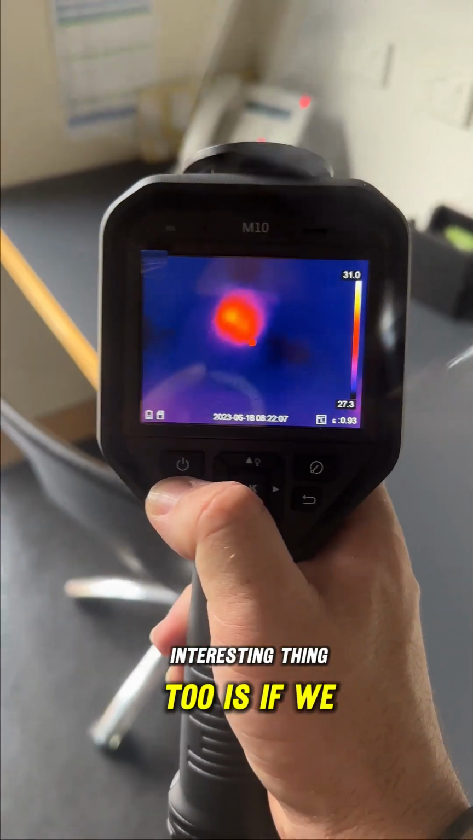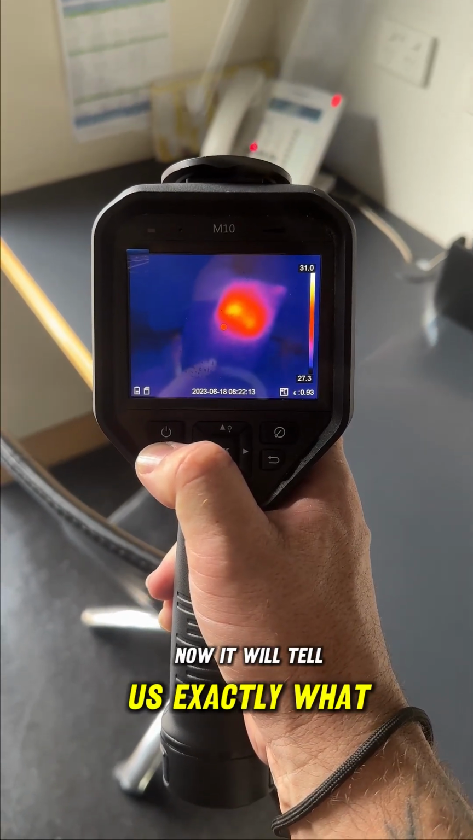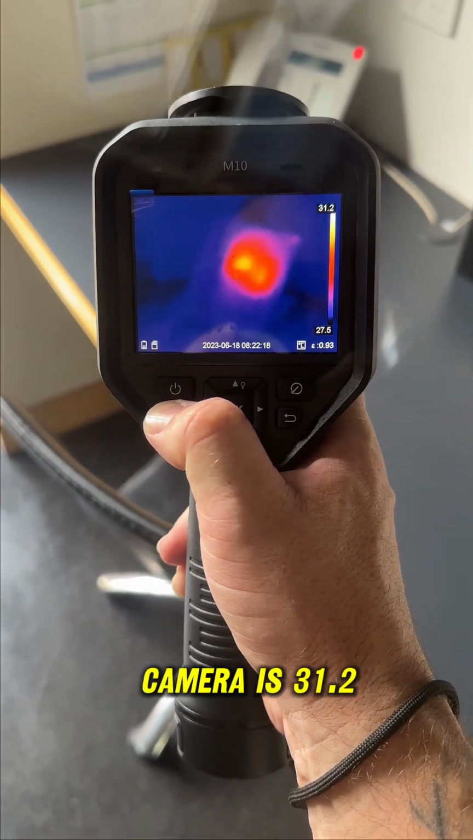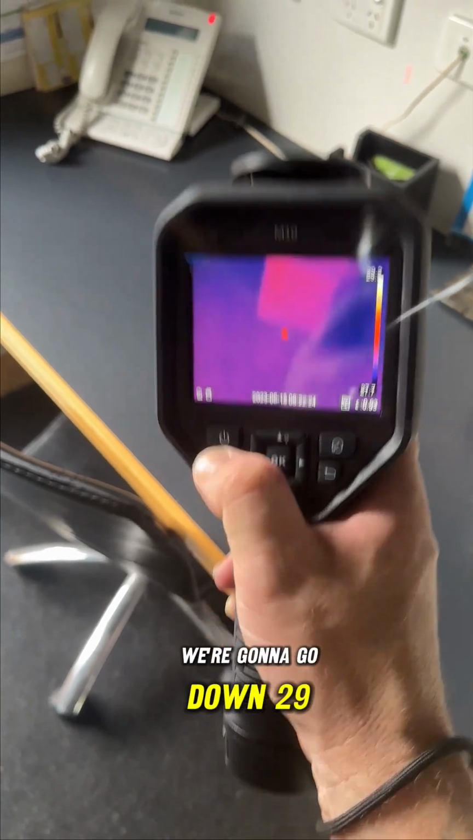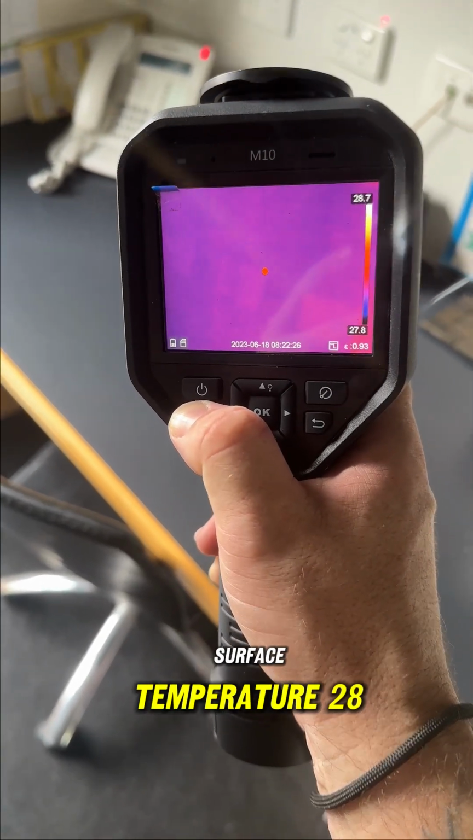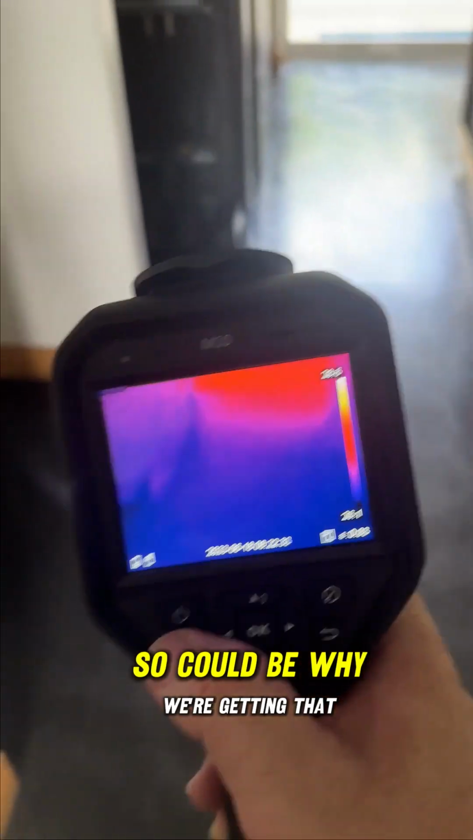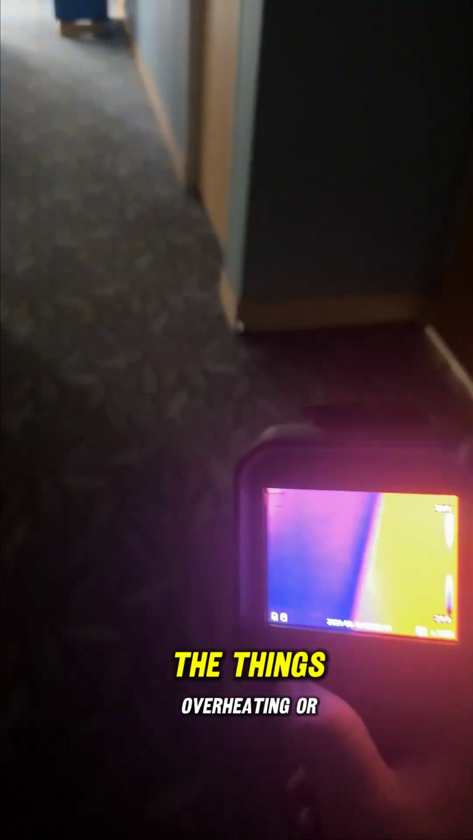Interesting thing too is if we put our little red dot right in the center of that heat, now it will tell us exactly what the heat is in here. So we're talking in the top right hand corner of the camera is 31.2. Outside of it, we're going to go down 29, surface temperature 28. It is a pretty warm day in here and a bit steamy, so could be why we're getting that bit of heat. But an interesting thing is when we're looking at the computers or anything with this camera, we see the difference in heat source, see things overheating or underheating or anything.